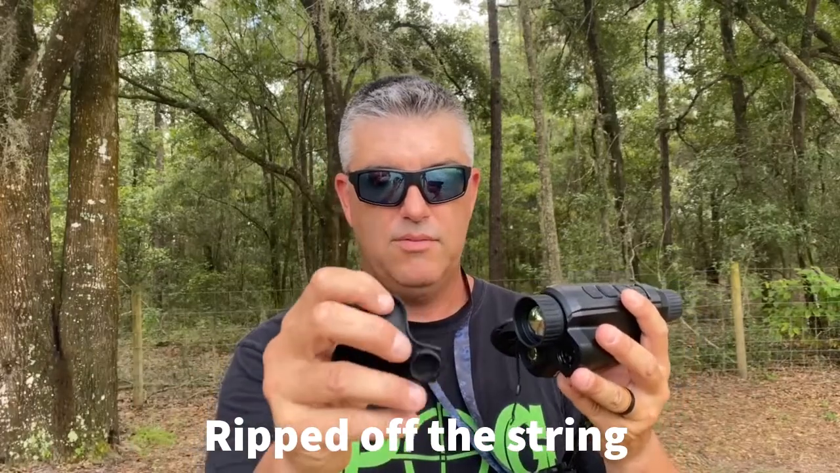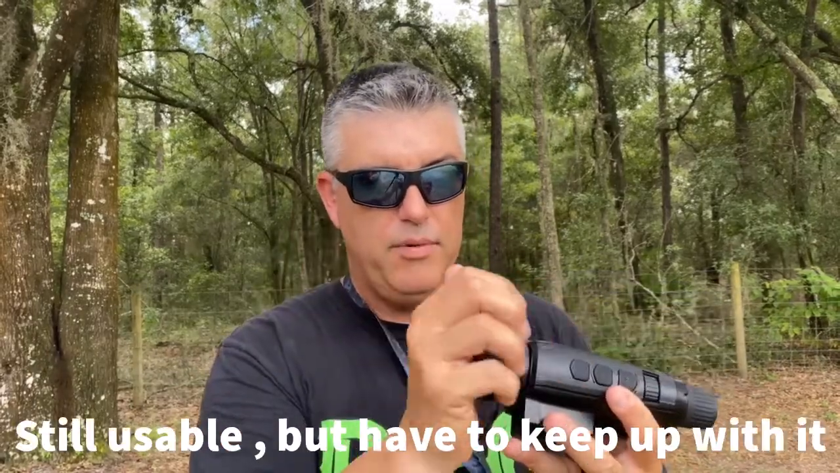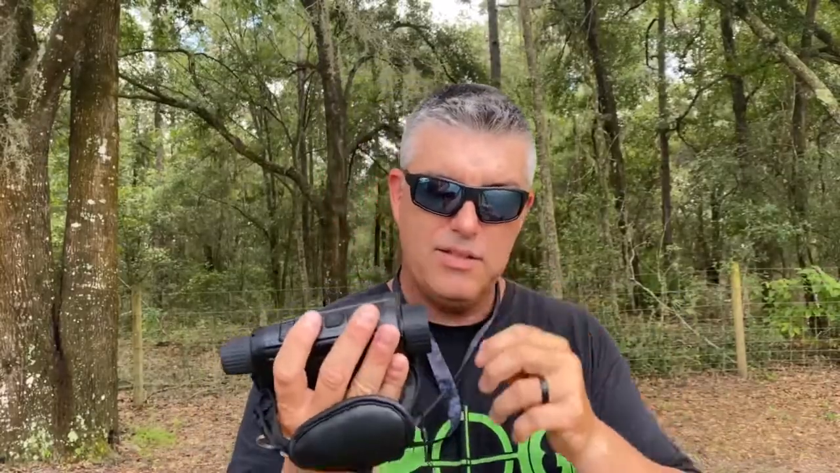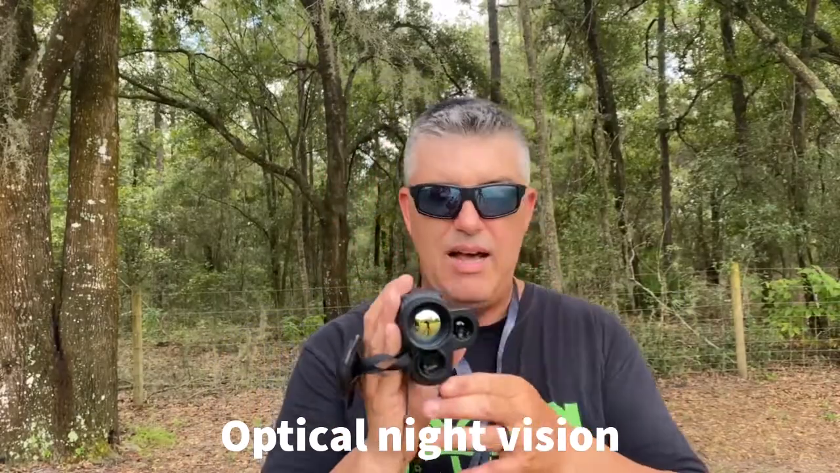This piece right here is the cover. One of the things about this cover is my 6-year-old, the first time he used this by himself, he took this and ripped it right off. It's just soft rubber, it just ripped off. I've been able to keep it, but it's not one to stay on right now. Anyways, this thing has optical and it does not have an illuminator.